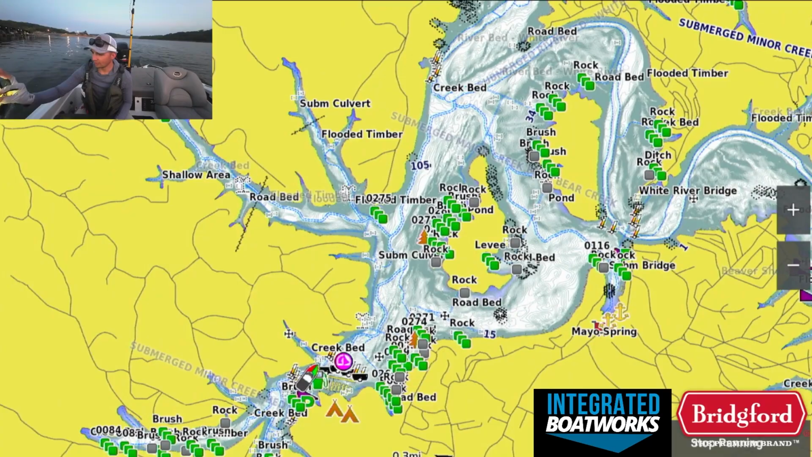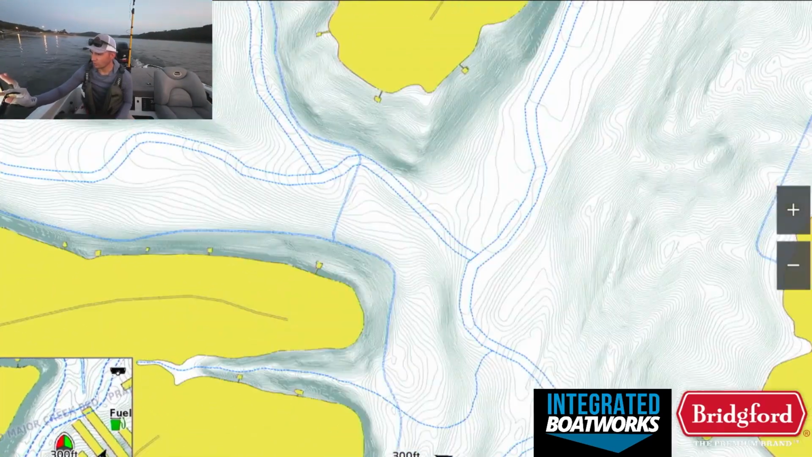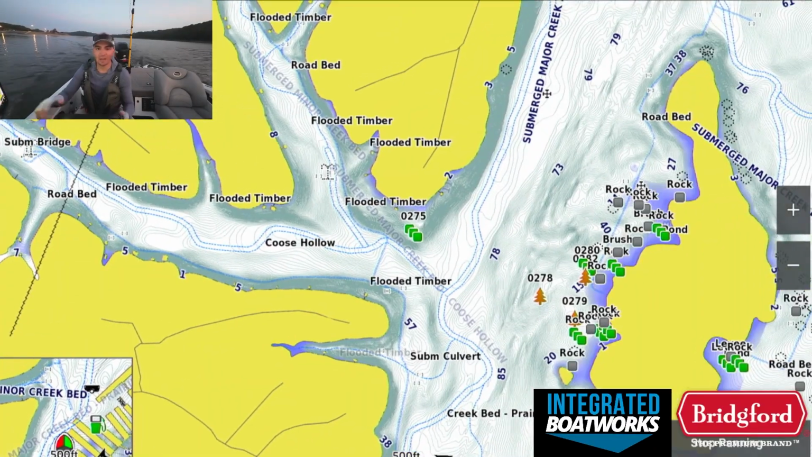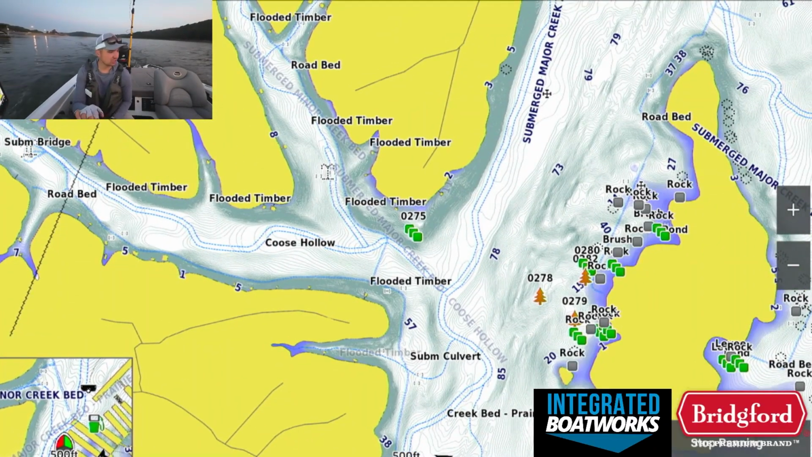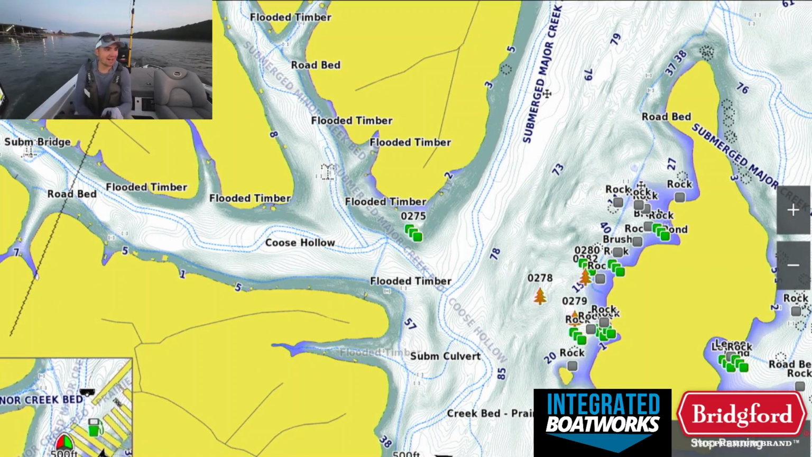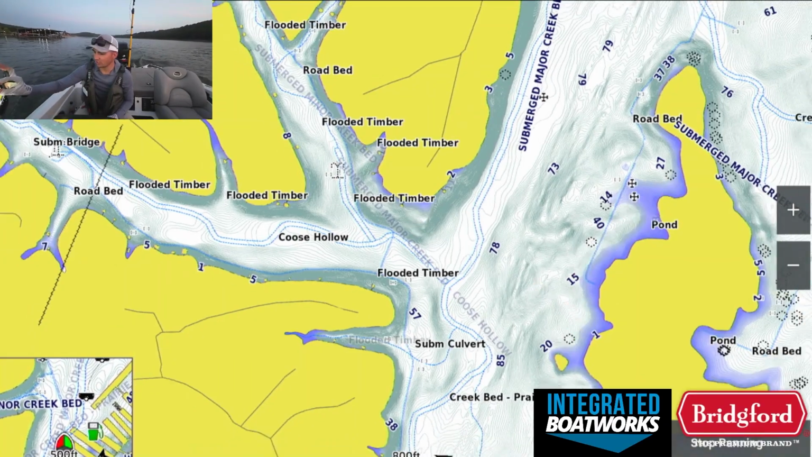We're going to be running a lot of main lake points, if we scroll in here, that basically have creek channels swinging up next to them. We're gonna be fishing some isolated brush piles potentially. Just kind of hit a bunch of different stuff that I've seen fish on. We're gonna graph it first, obviously, to see if they're still there. The fish on Beaver Lake move a lot and change pretty often, so it's not one of those things where you can just go fish the same spots over and over again and catch fish.